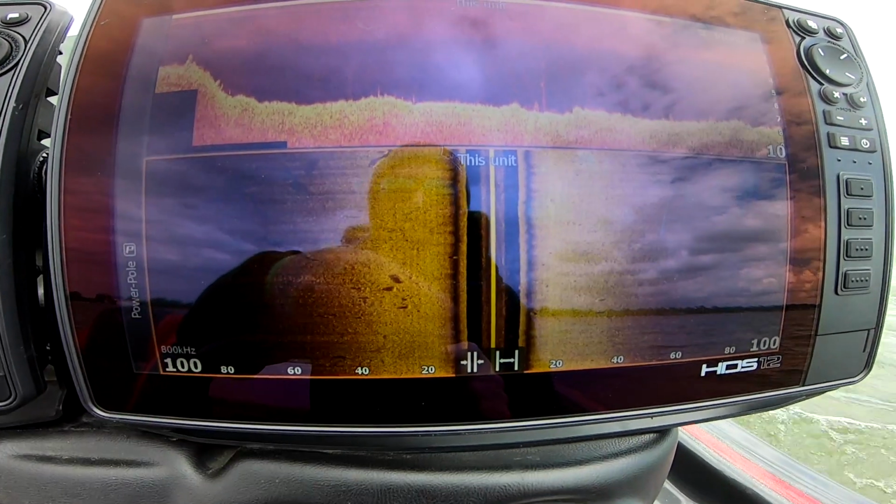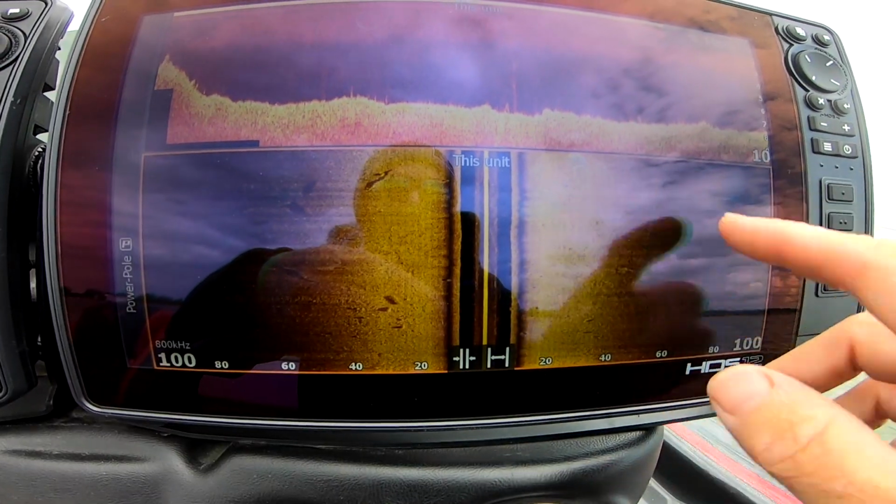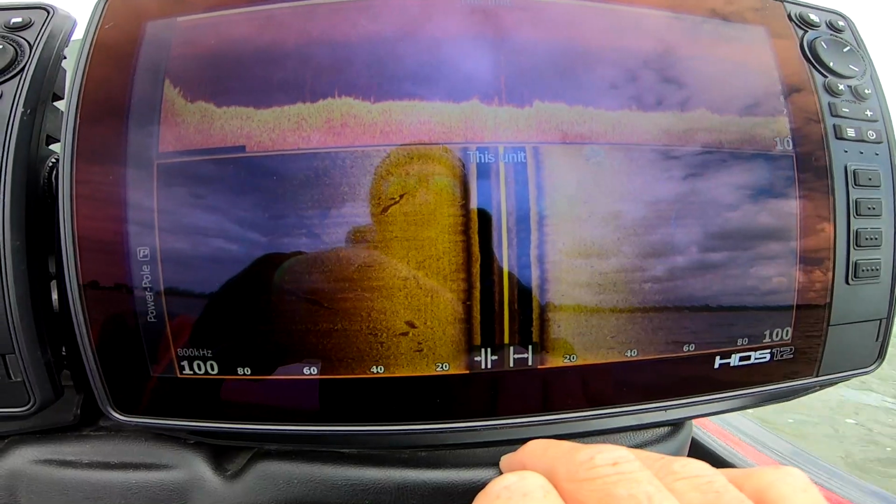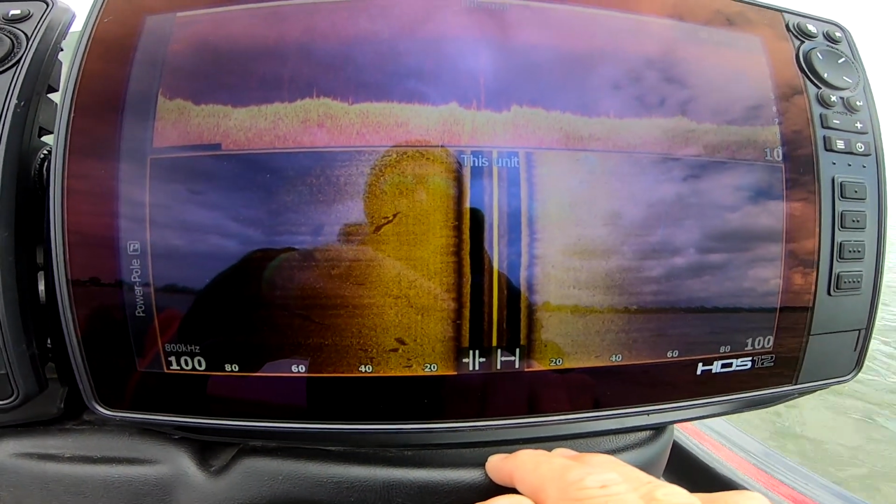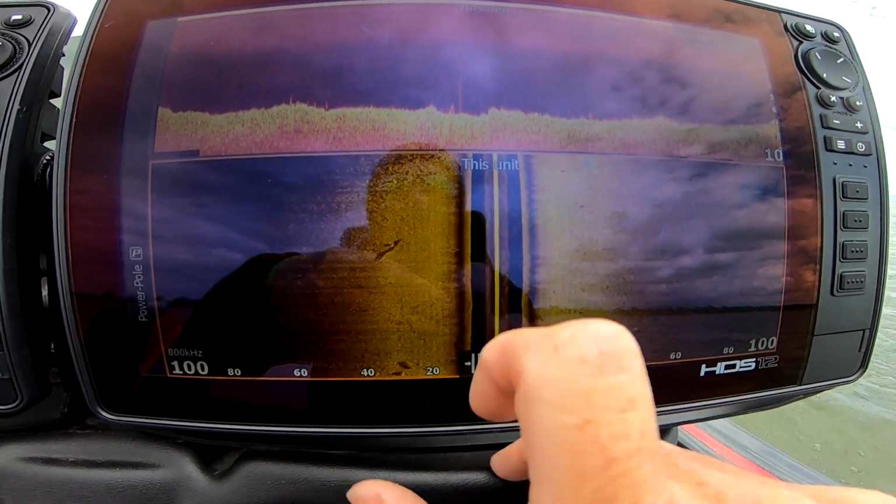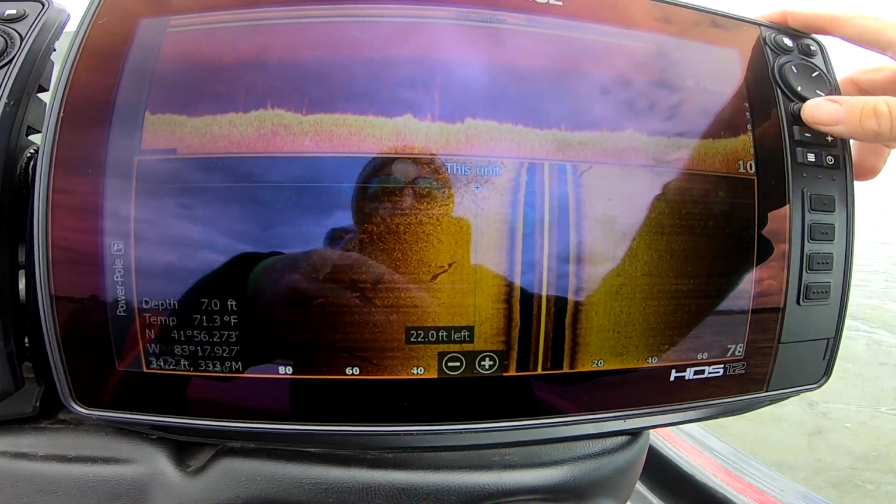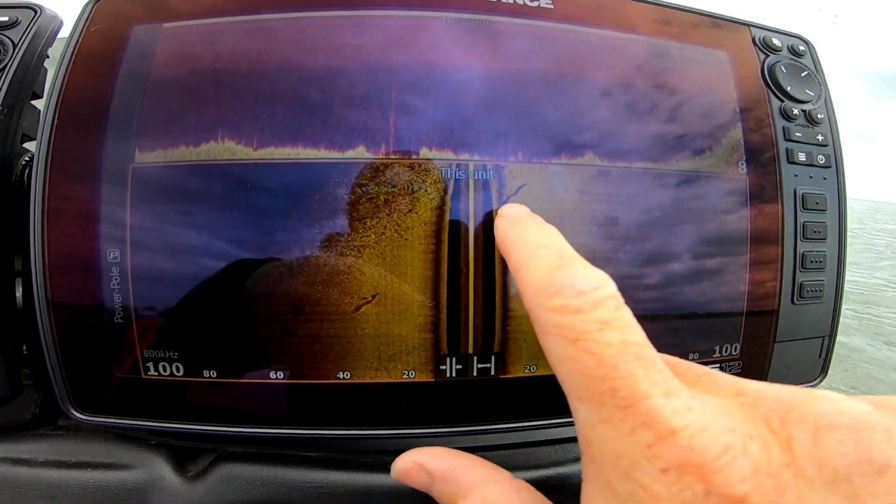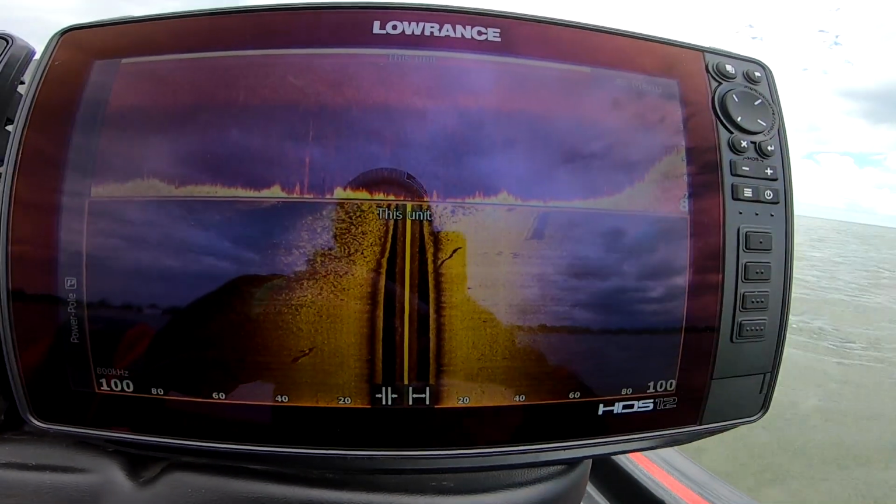And I'm just idling some new water, trying to find something fish would relate to. You can see there's a lot of nothing going on out here, but we got some stuff on the bottom over here. So there's a good edge over here on the left side of the boat, and then it just goes to nothing. Here's some scattered rock, maybe something on the bottom right there coming up. And see this transition edge here? You can see up here it starts to creep back up.